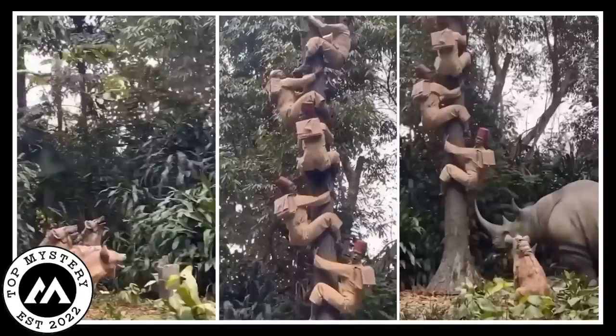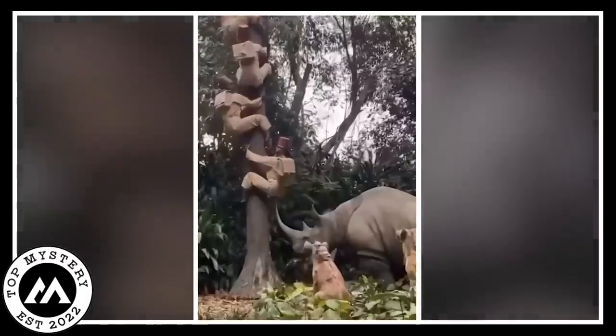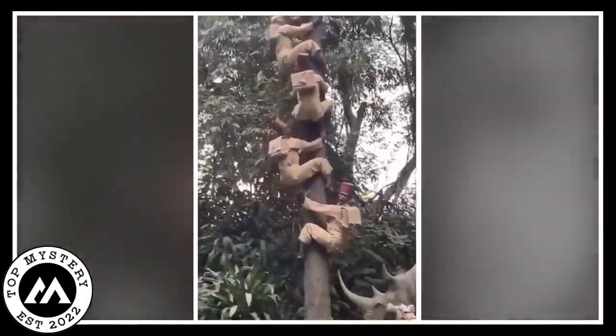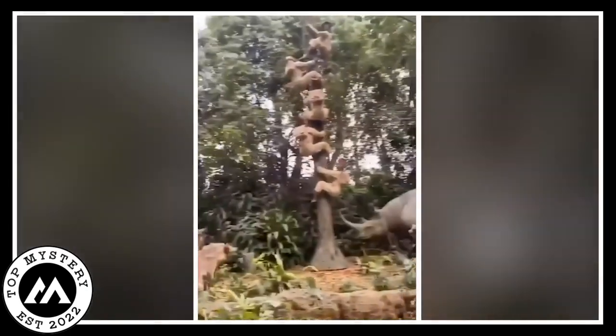The rhinoceros, lions, and hyenas were all staring at the group of people with drooling faces, as if they were all waiting for their scrumptious feast. However, this wasn't real at all. It was just a faux and staged figure, solely for the entertainment purposes of tourists.